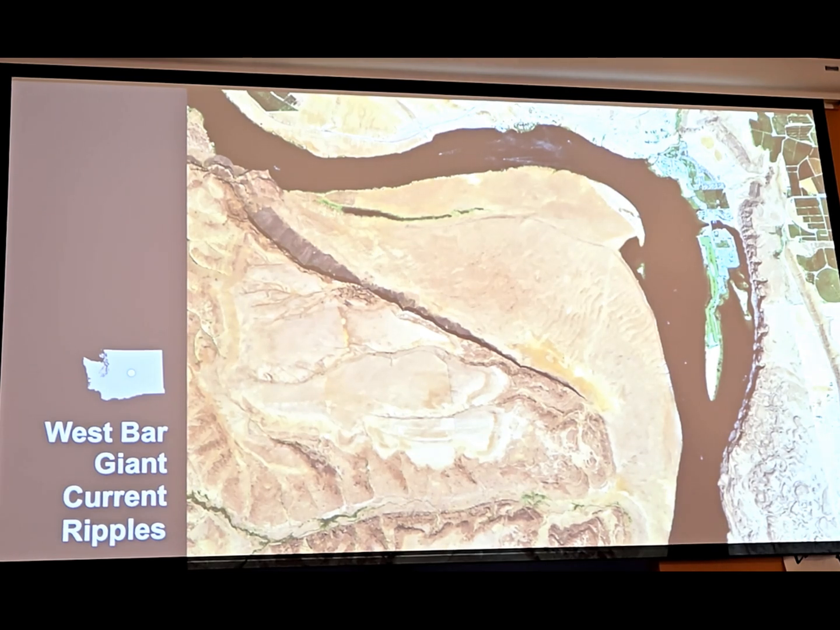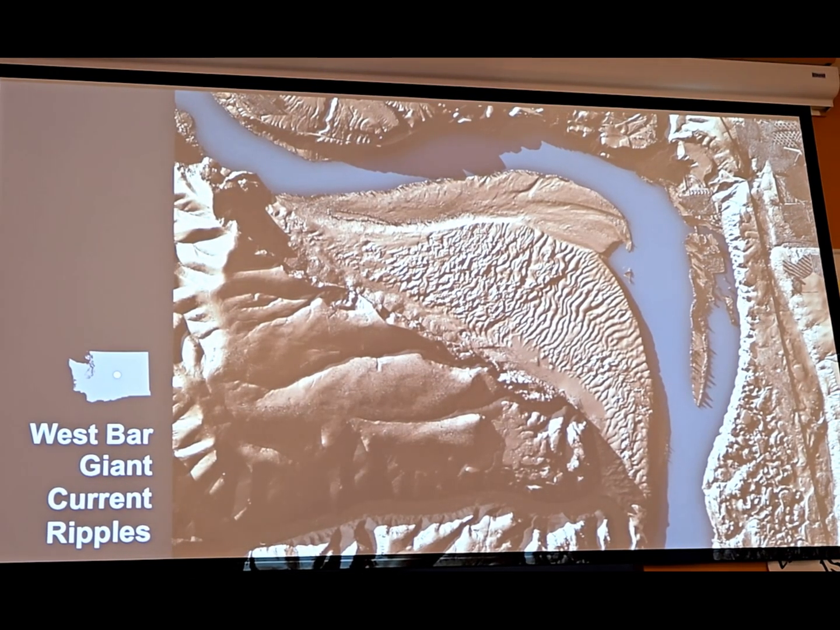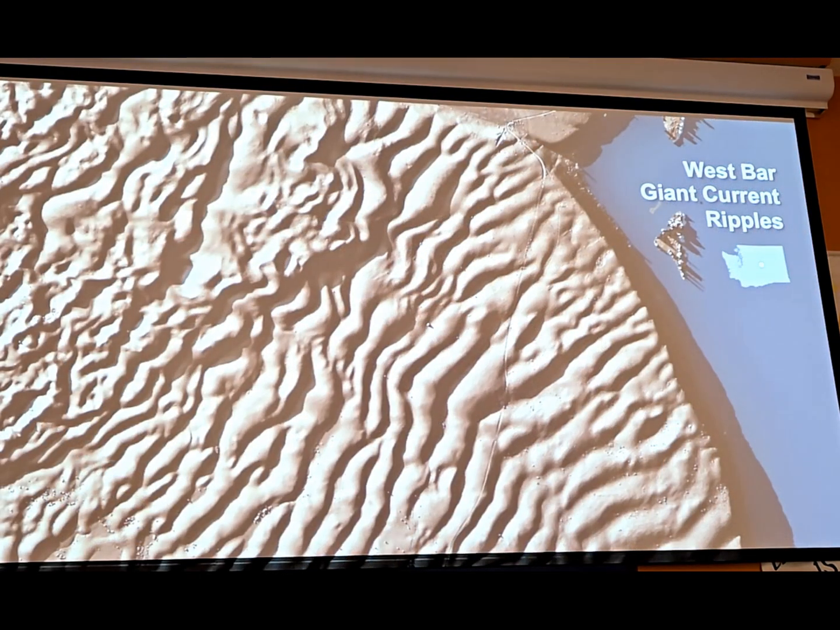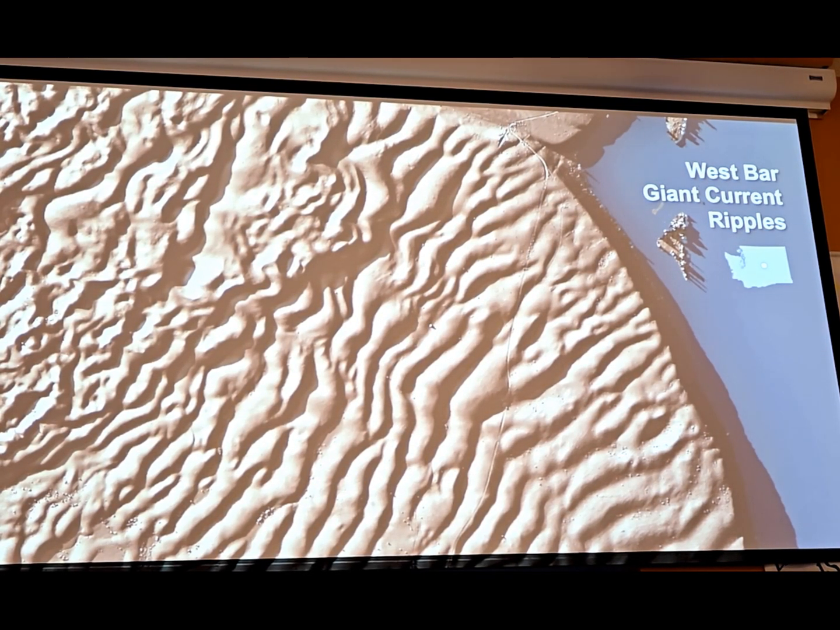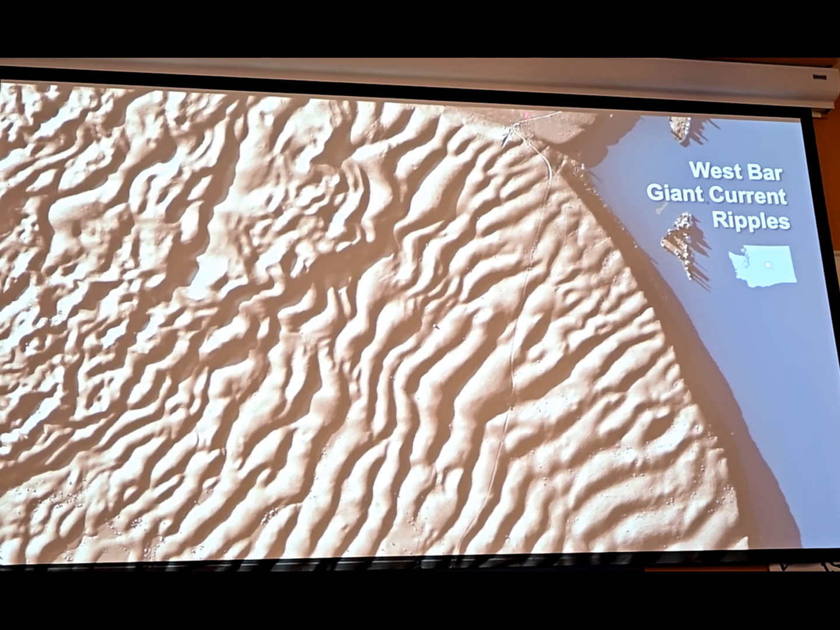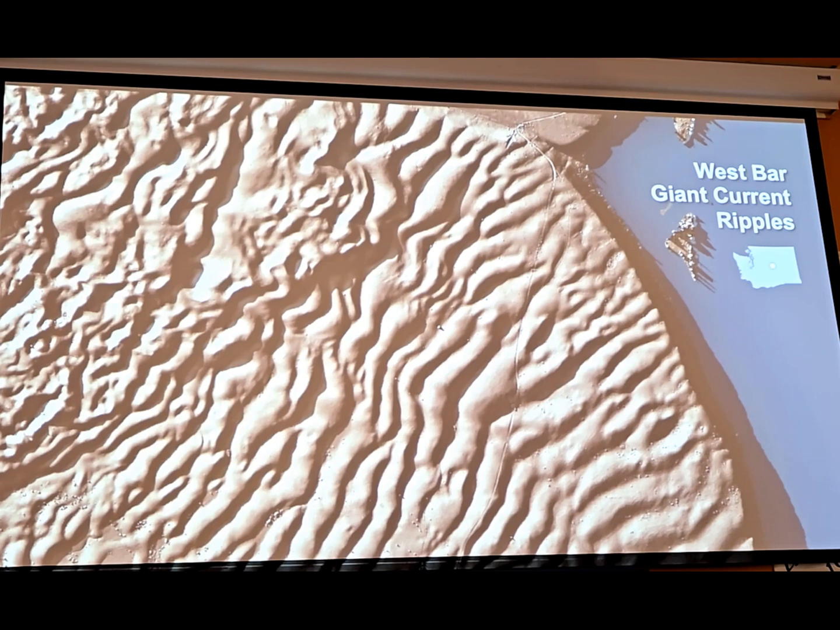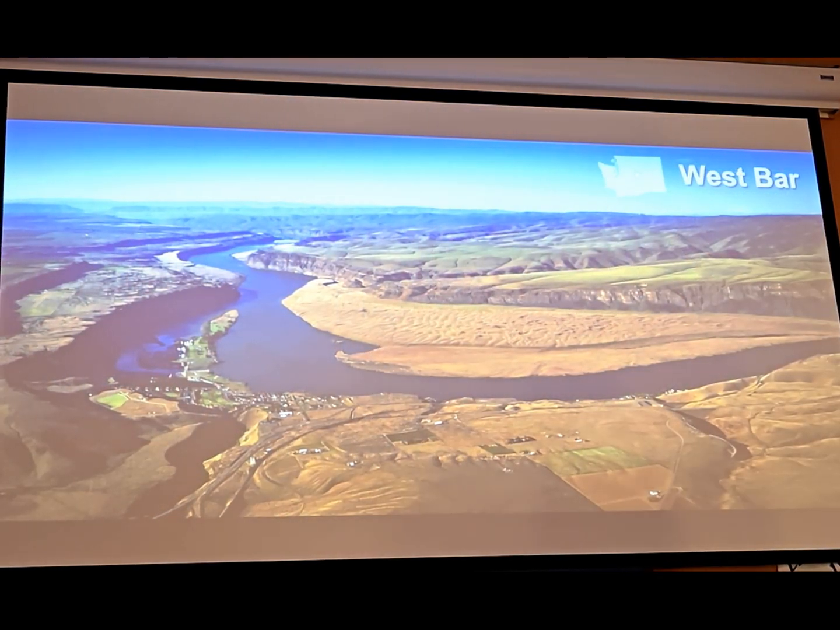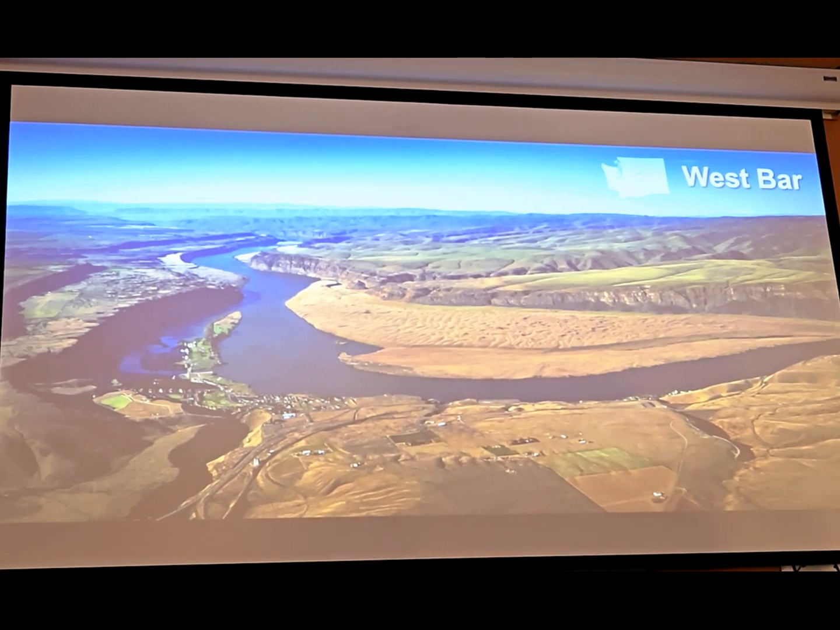Here's an air view. Not terribly exciting to look at, but this is Trinidad, Washington, if you've ever been over that way. I think Quincy's over here. But again, with LiDAR, get a little bit of lighting on there. We'll zoom in and really see the nature of those features. This is a little road for geographic context. And here's a view looking south. This is West Bar and the Columbia flowing southward.